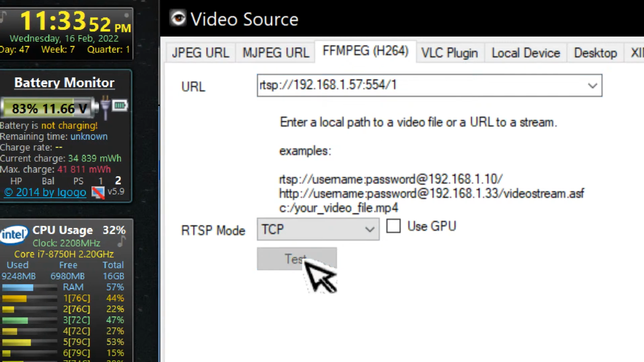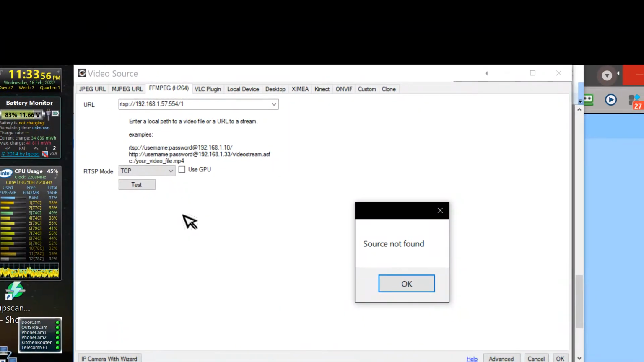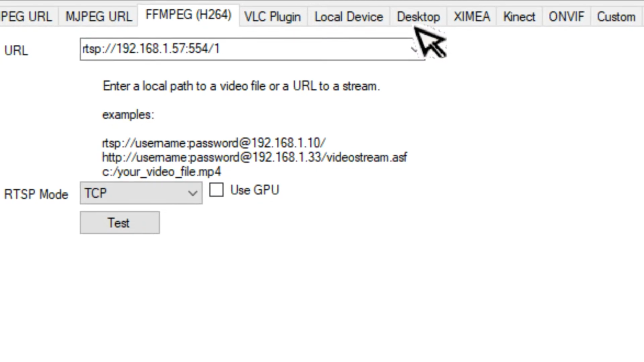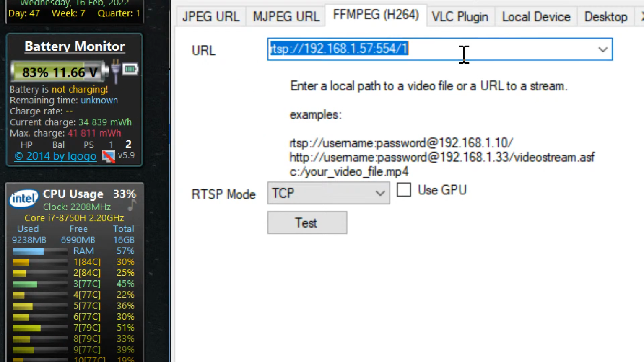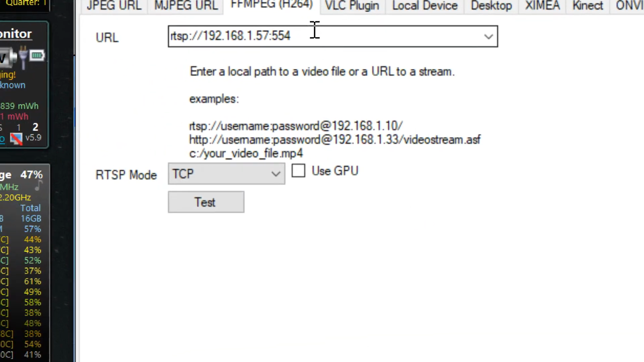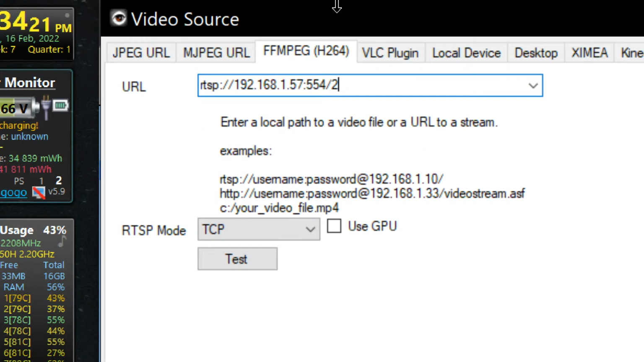Test. Yeah, what's it doing? Source not found. Definitely that was one of them. Let's get rid of the end. Source not found. 2 maybe?